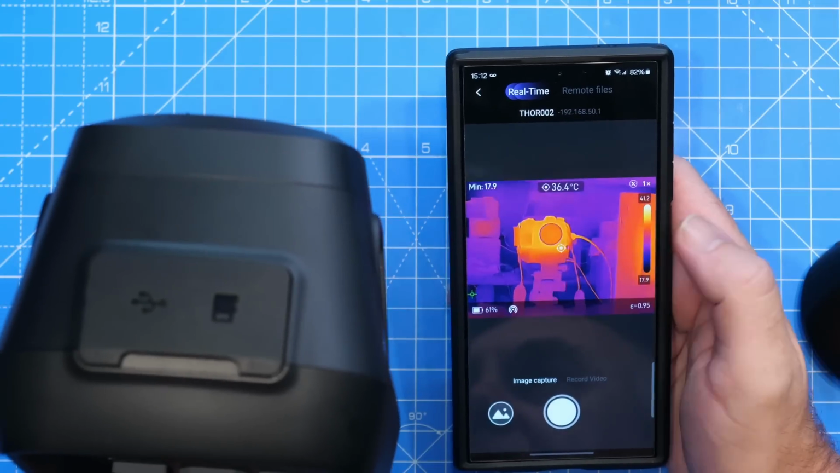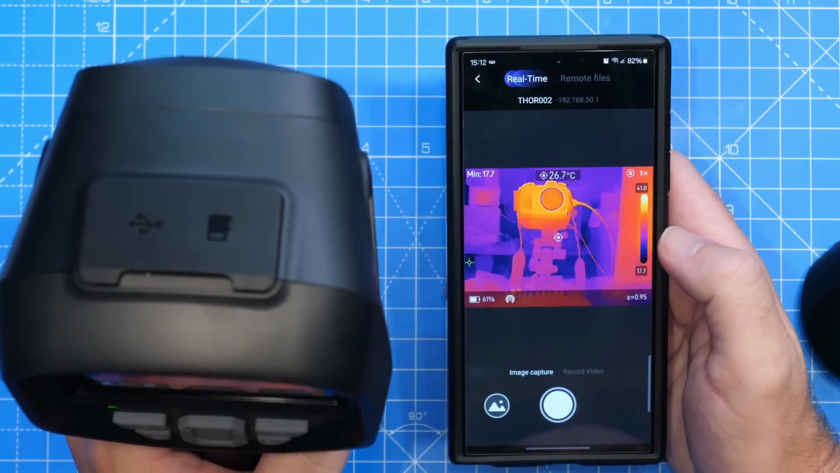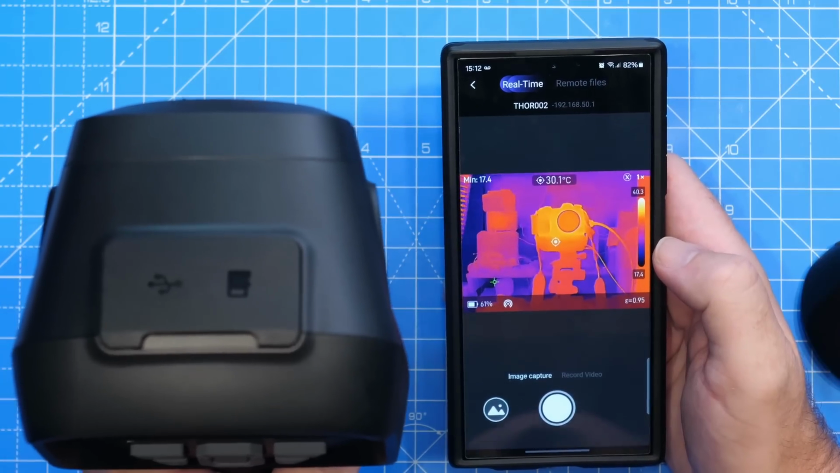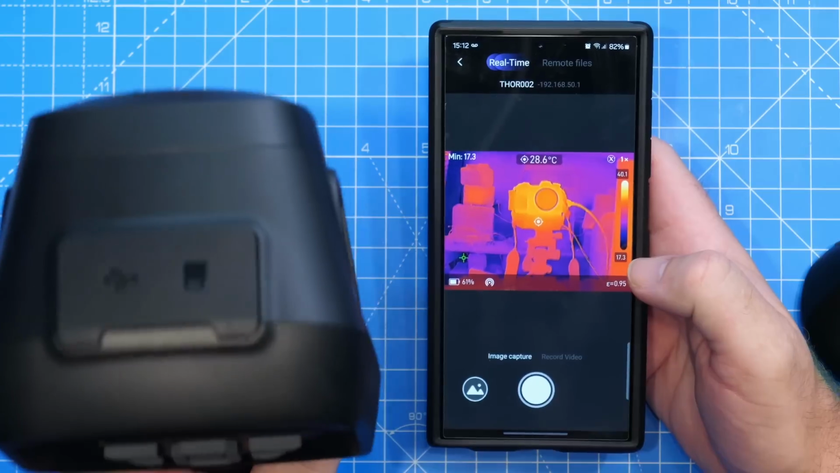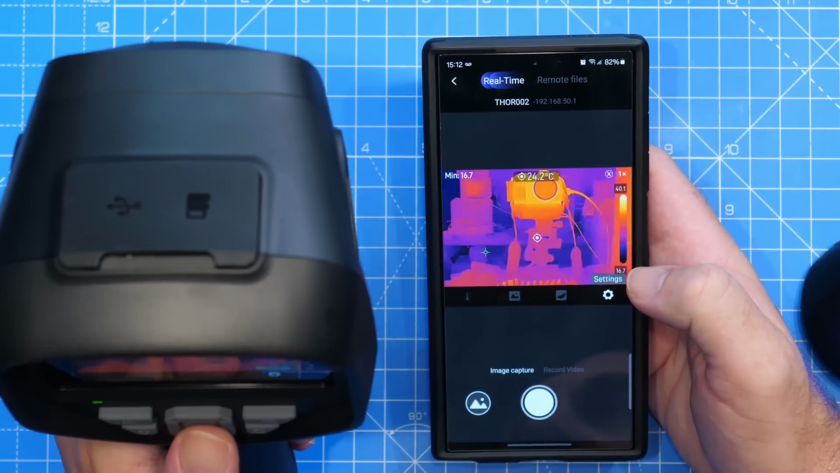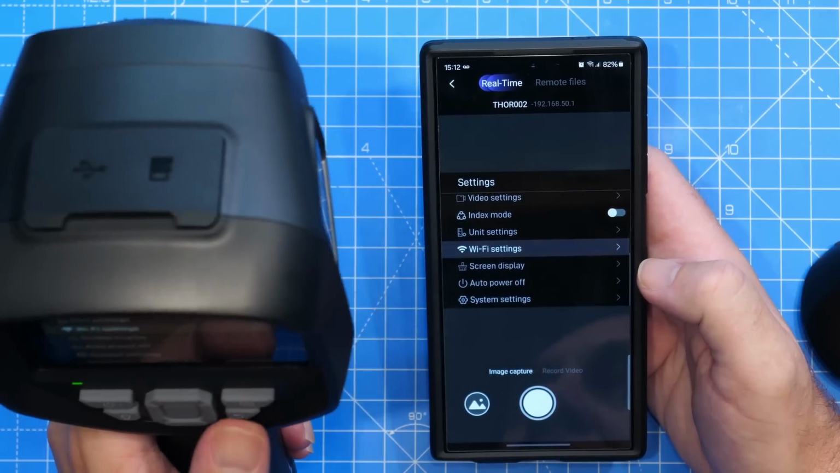There is not a lot of settings in the app like you might find in some of the smartphone cameras. What you're getting here is basically a real-time stream of the video output, but you've not got all of the settings. You can, though, capture a still and record video, but it doesn't have all of the main functionality. If I go into the menu, it's simply a replica of what you would see on the display.